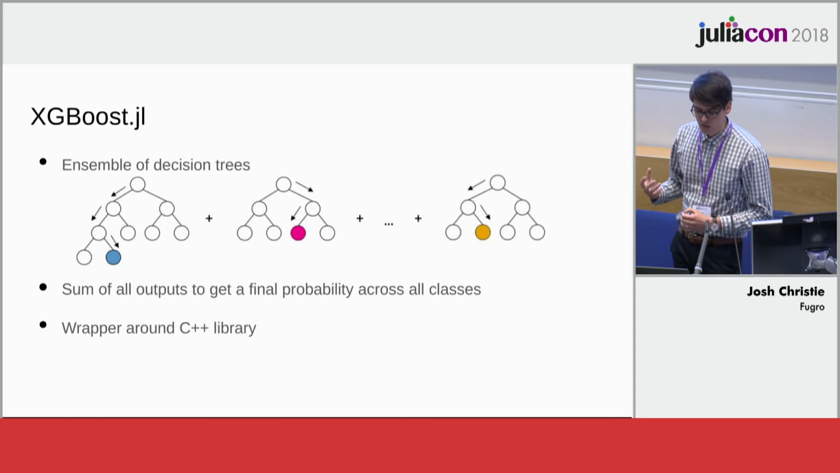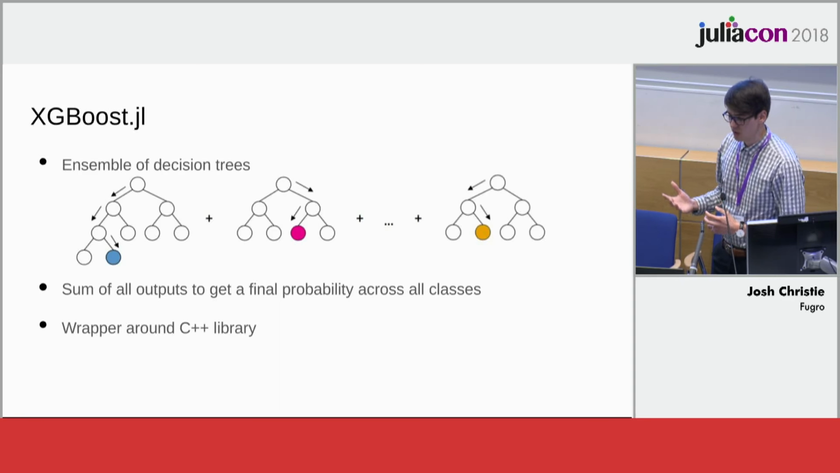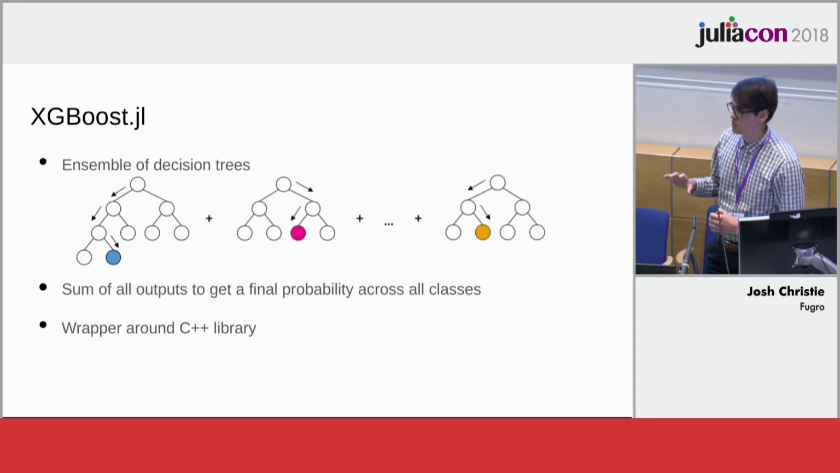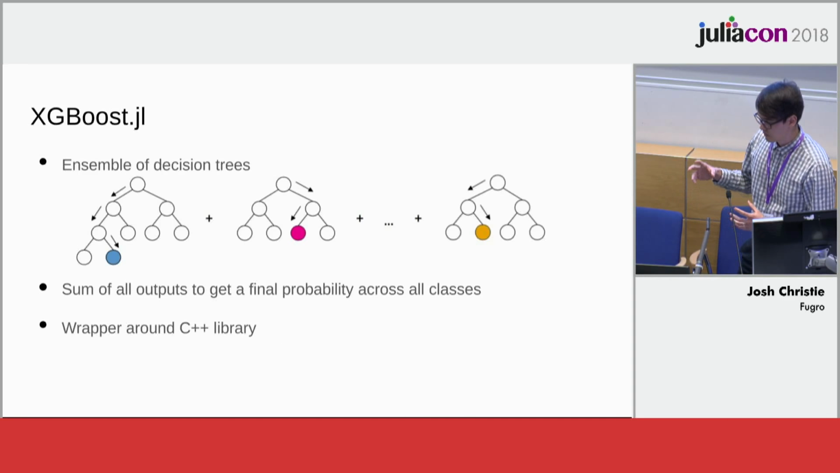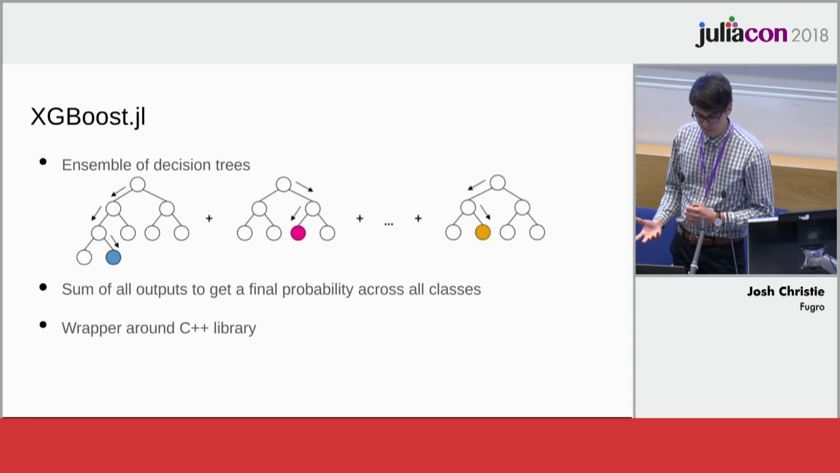We've had a lot of success using the XGBoost classifier, and there's a package in Julia, XGBoost.jl, that allows us to call the C++ code. It works by building up an ensemble of decision trees. Each tree on its own is not powerful, containing only a few branches, but through gradient boosting, it improves the mistakes of previous trees, adding, improving, and ultimately making the model better.